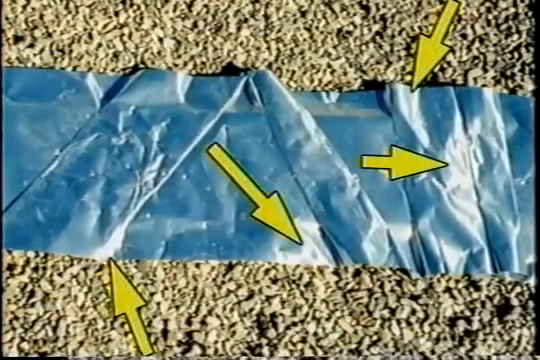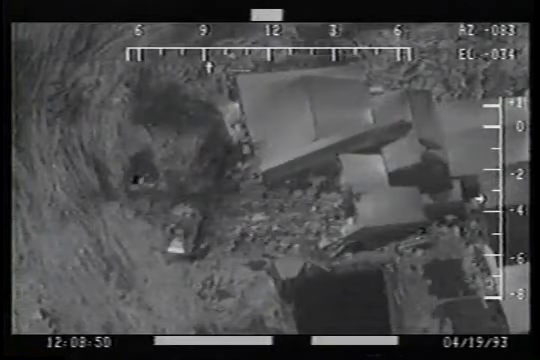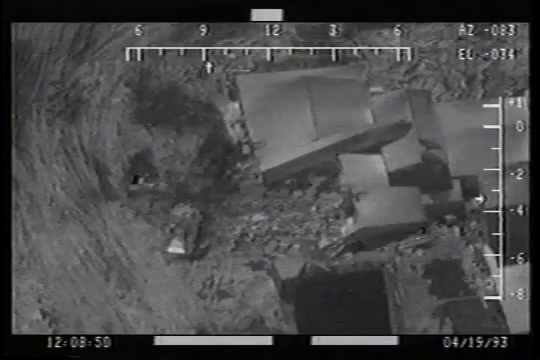Experiments using point source light on crushed aluminum show that, as expected, flattened metal surfaces cannot generate lenticular reflections. The FLIR project tests discredit the government's sun reflection theory. Using the glint test imagery, the images were scaled down to approximate what they would have looked like from the point of view of the FBI aircraft on April 19th.